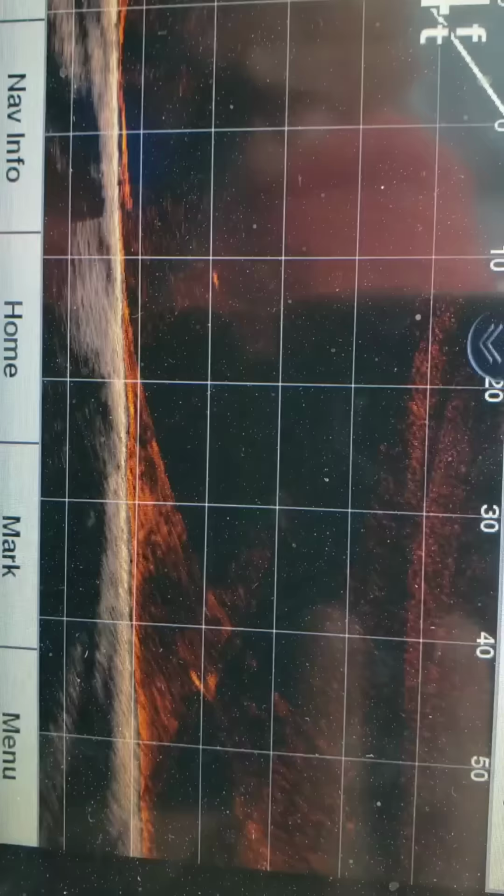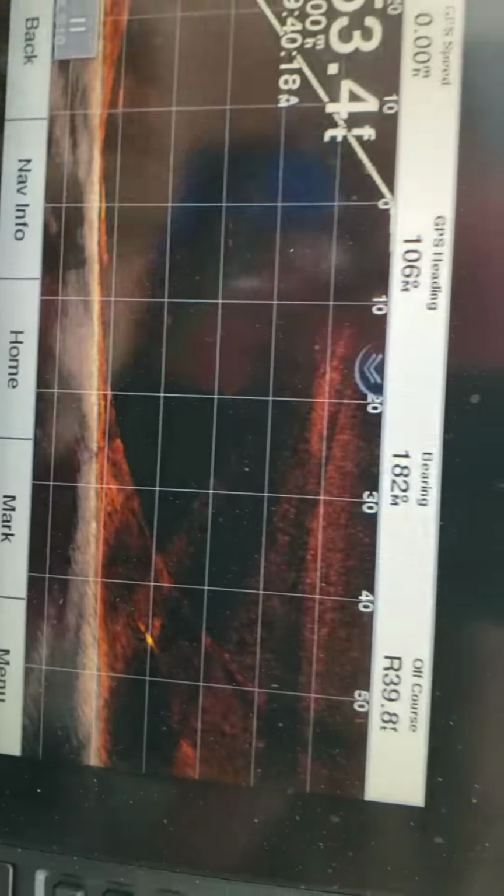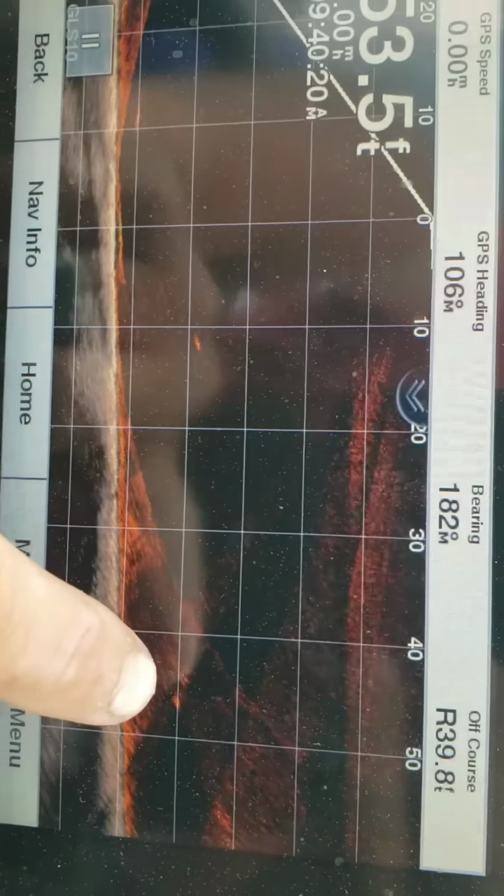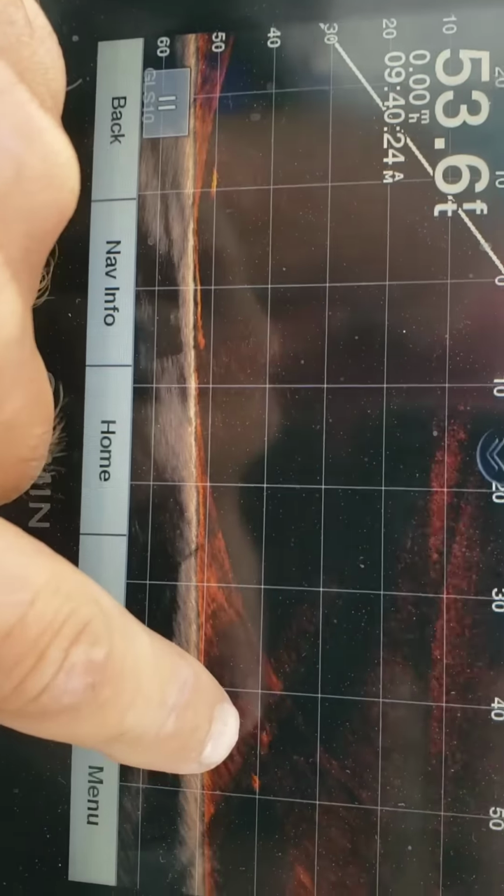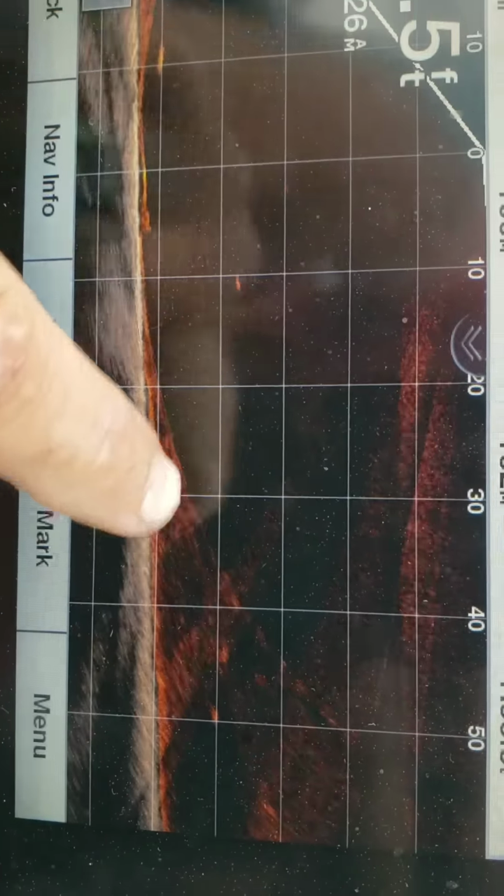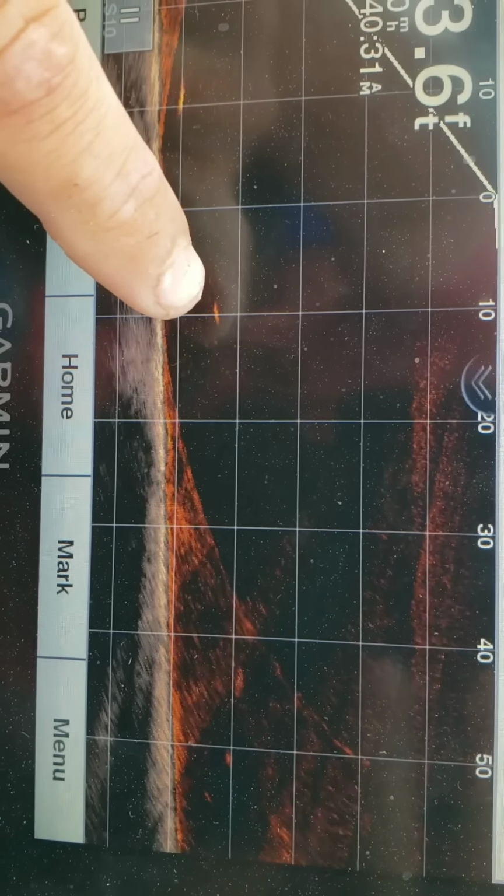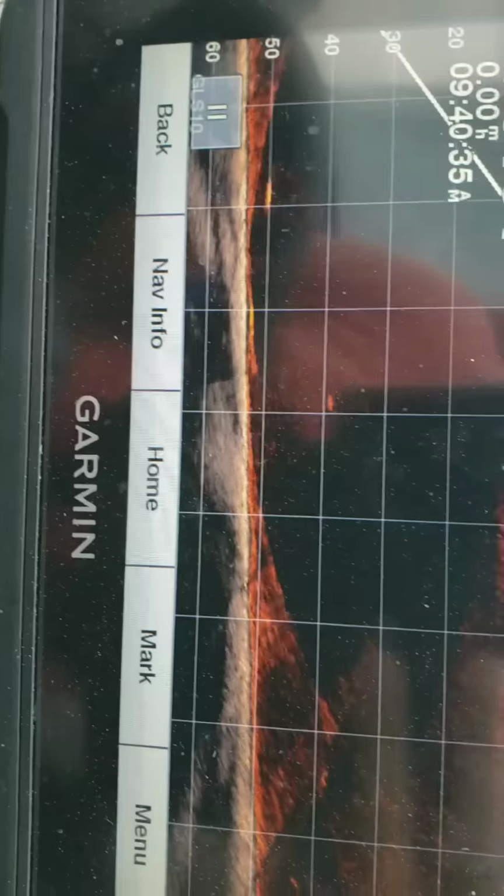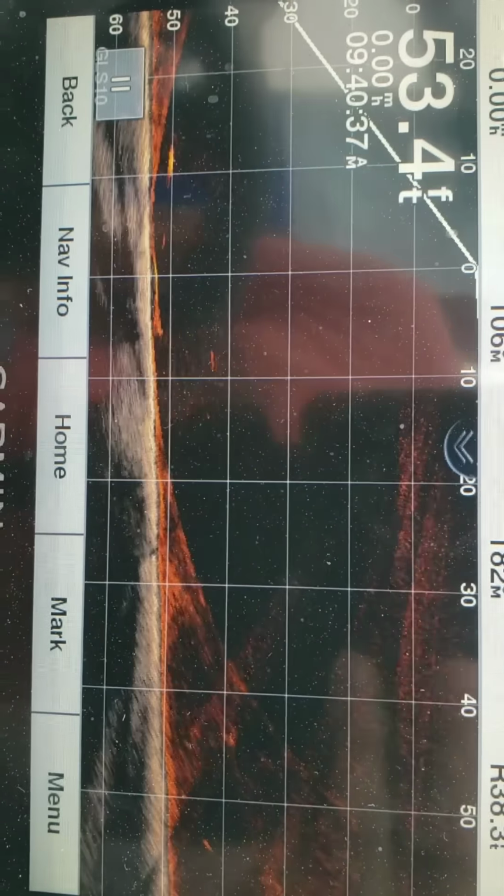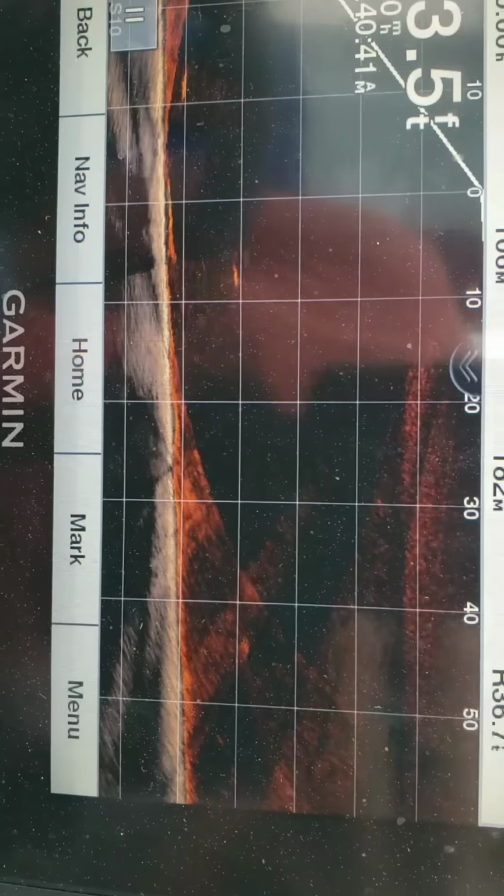So here's the PANOPTIX Live, and right now we got a fish around 45 in front of the boat and about 40 feet deep. We got a couple of them there, and they're going to come into the jig right there. That's the jig right there. And then there's one right there that appeared to the left. So we got a couple fish coming in right now, and we're going to see what happens. He's already got one in the box from jigging.